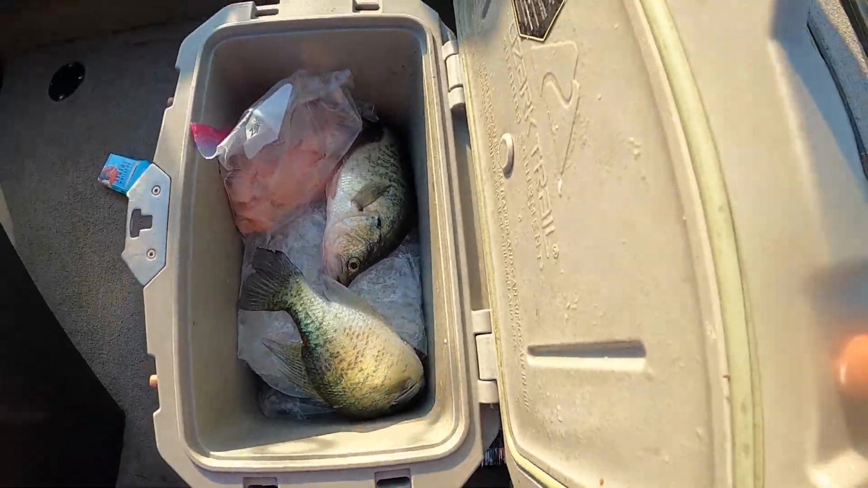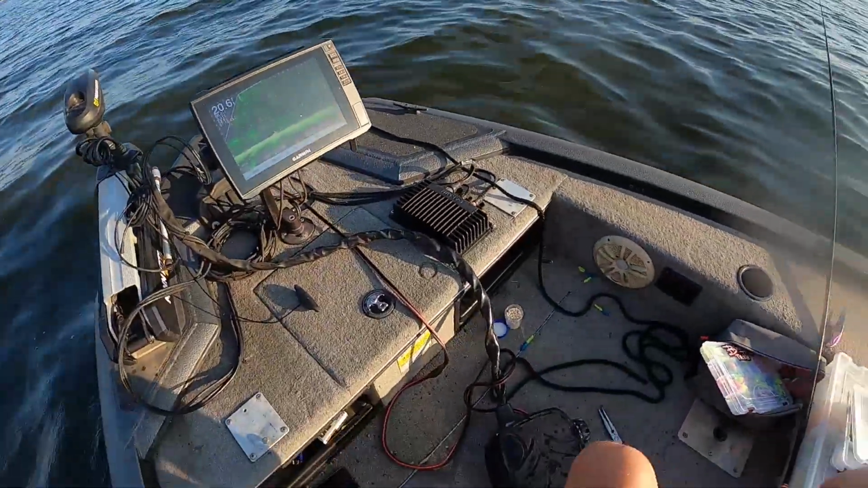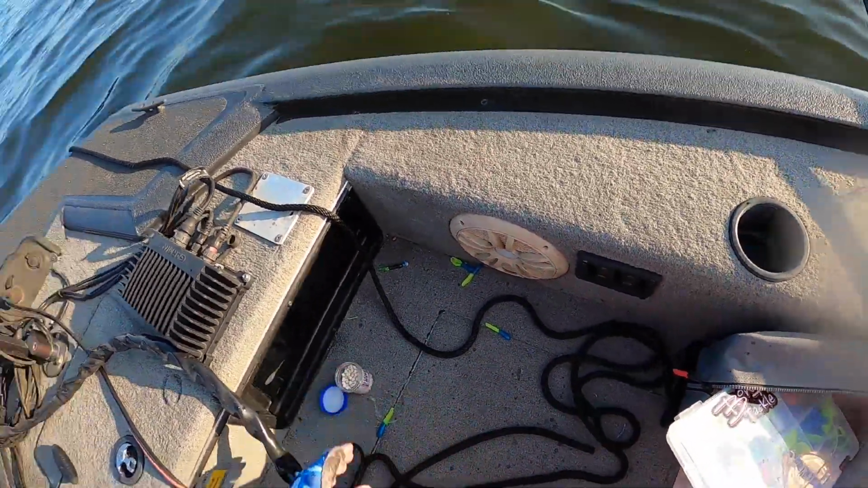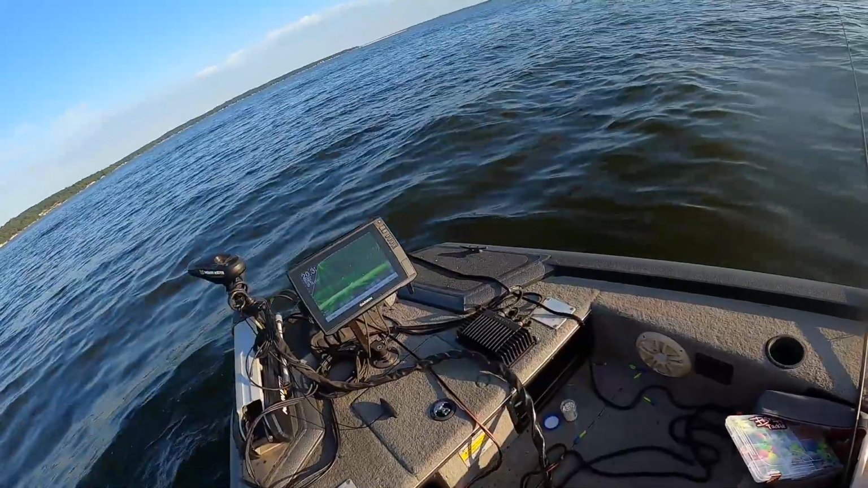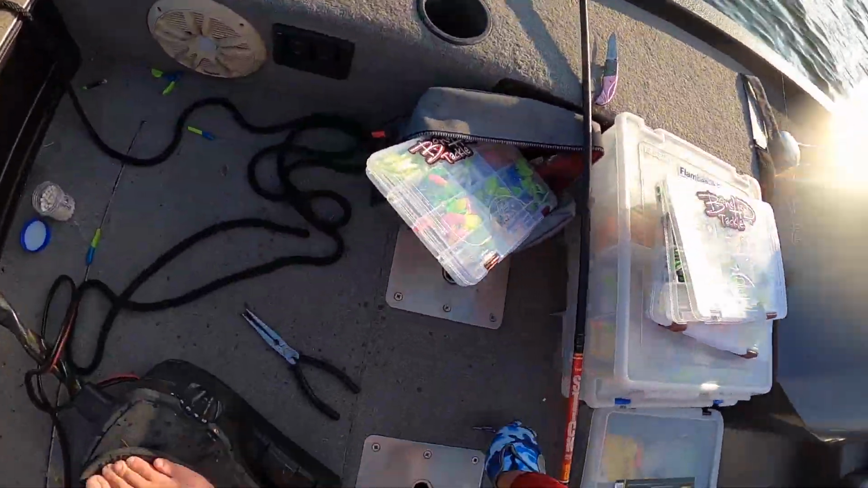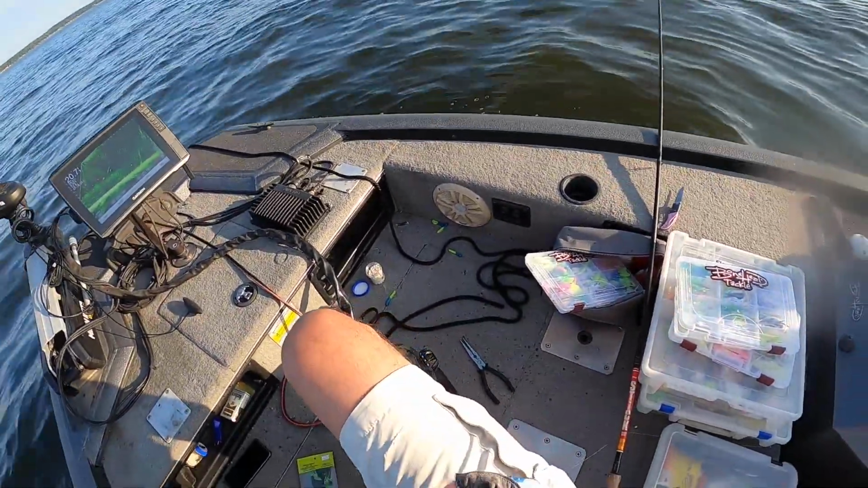But now we're starting to do something. I got a mess in front of the boat as usual. Hell, let's see if we can fool 3 off one pile. What y'all think?